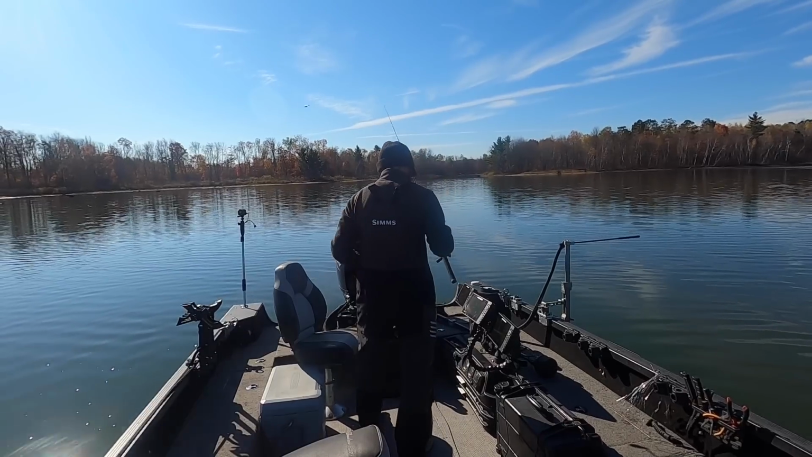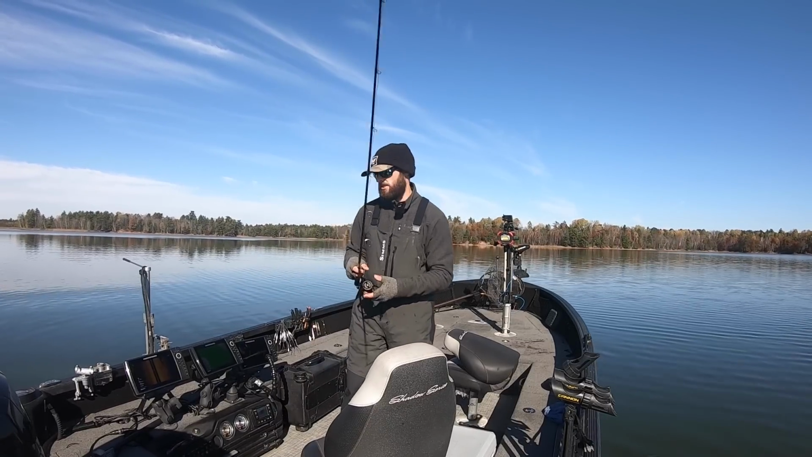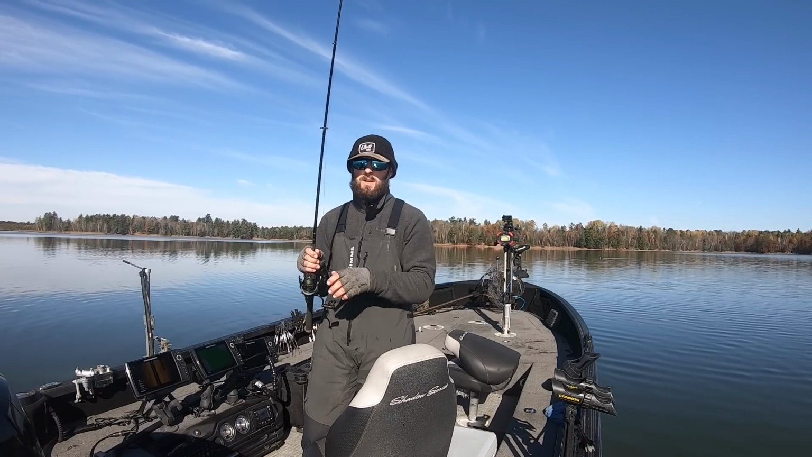Basically all we're doing is scouring some of these junky, filthy, real shallow water weed beds right now, looking for pods, and when we see them, making pitches right on them. And that one, I didn't even have time to jig it.